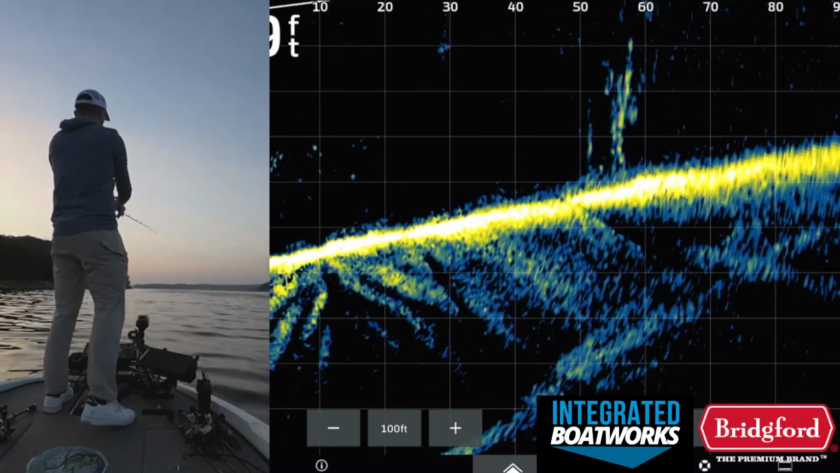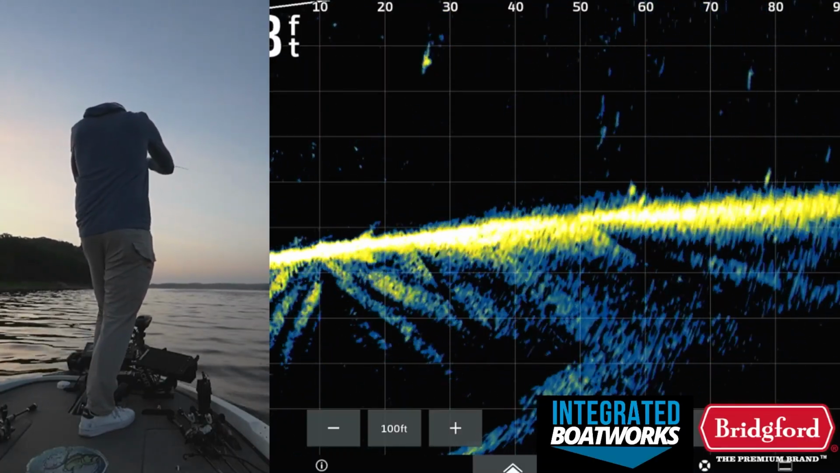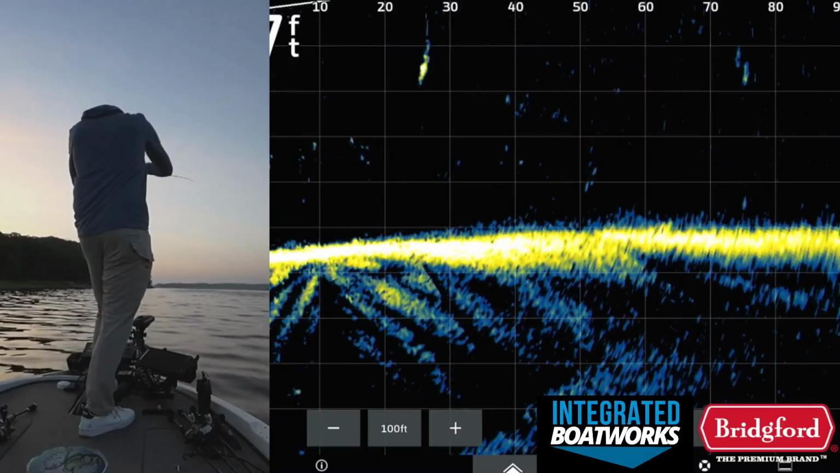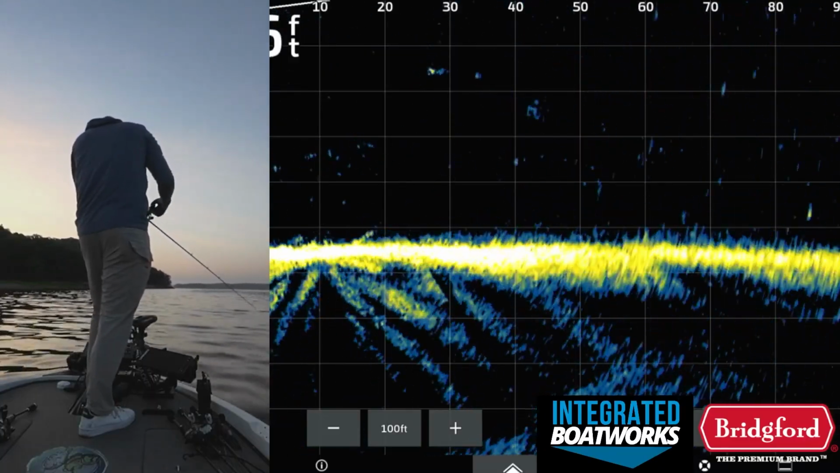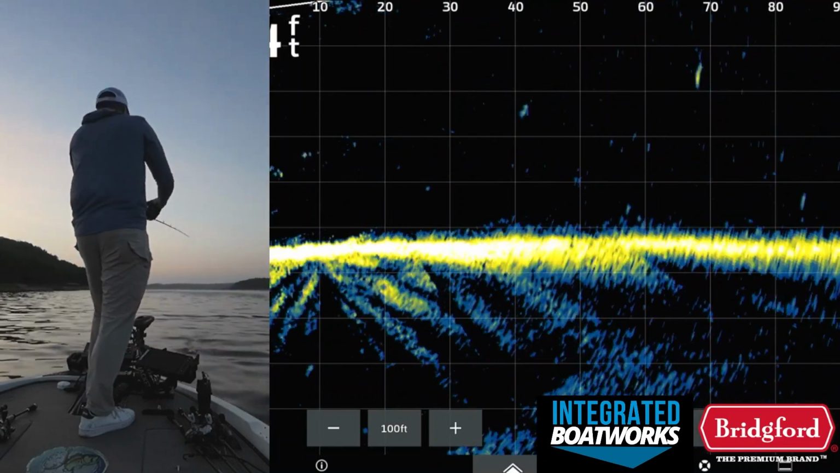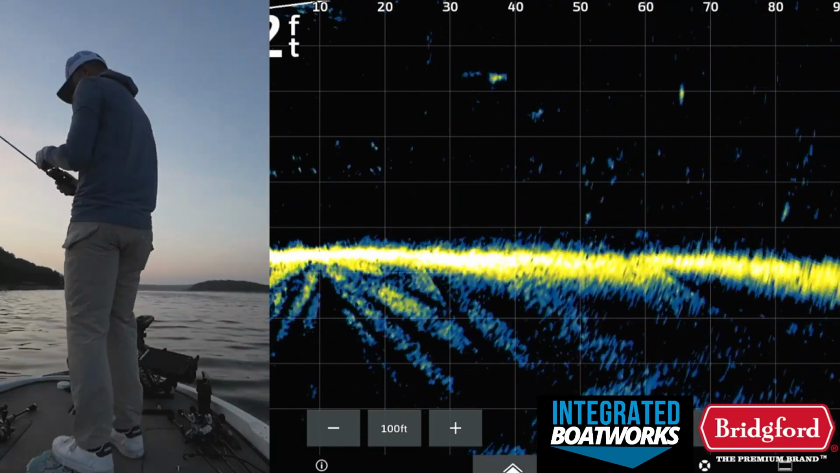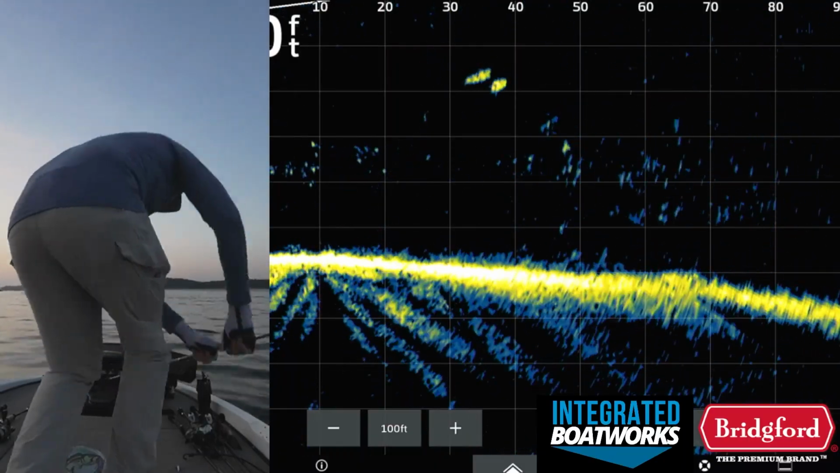There's that tree again. Couple fish there, you can see. They're not really wanting to chase. There's a couple fish at like 70 feet out, a lot smaller dots, which means those are probably going to be spotted bass, most likely. They don't want to come up.